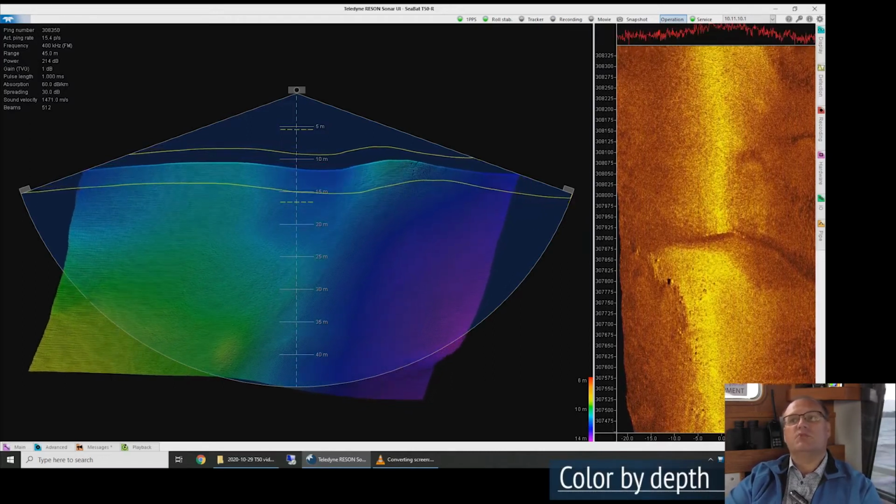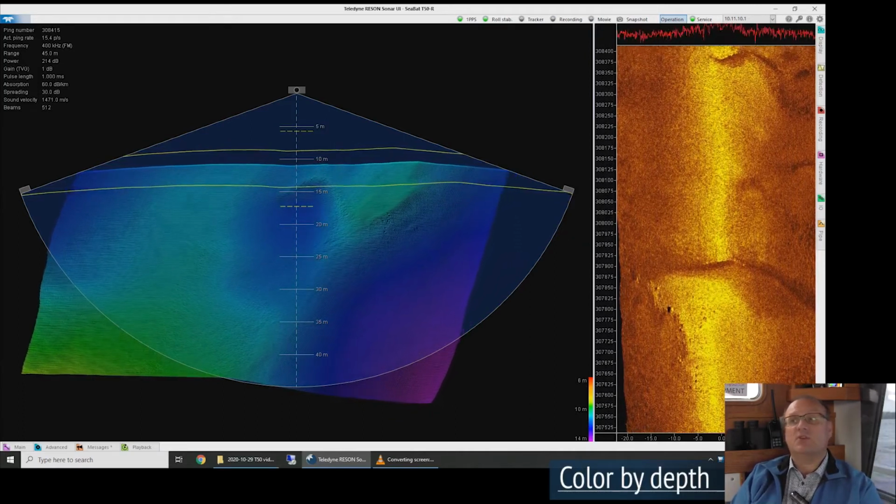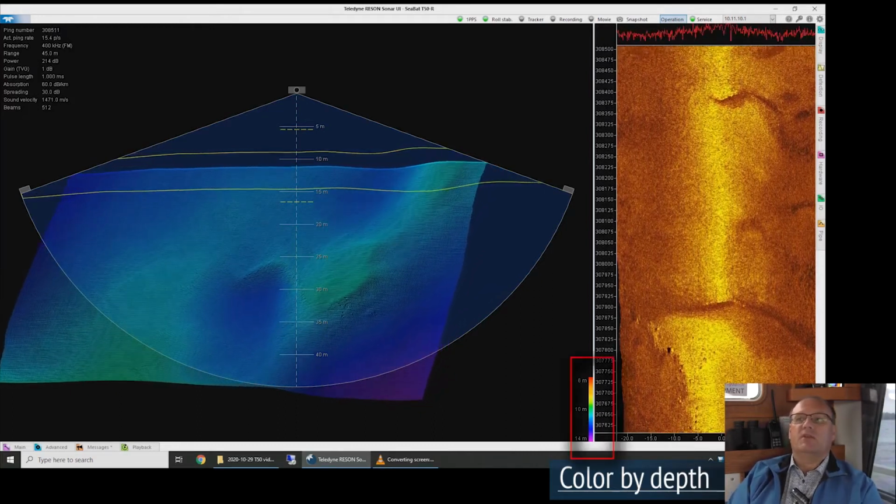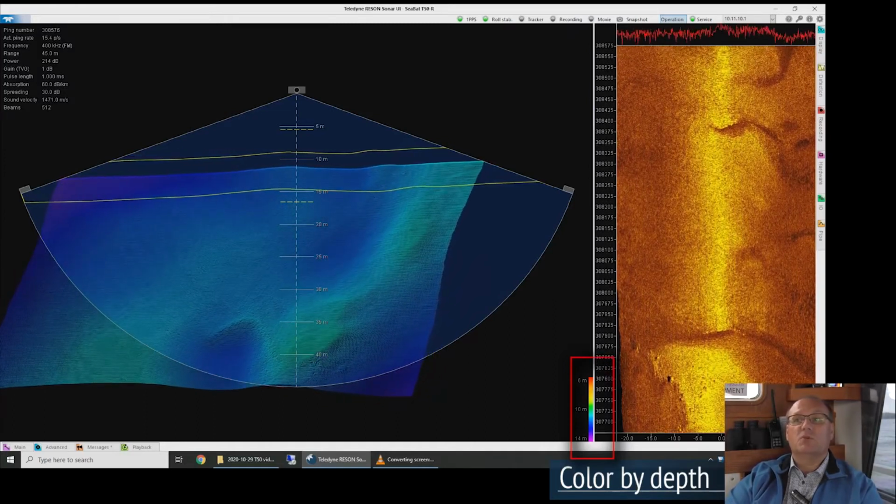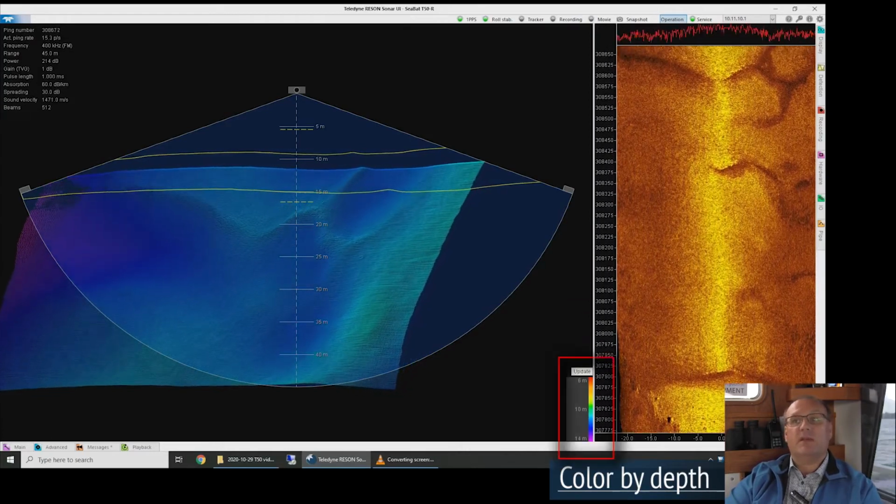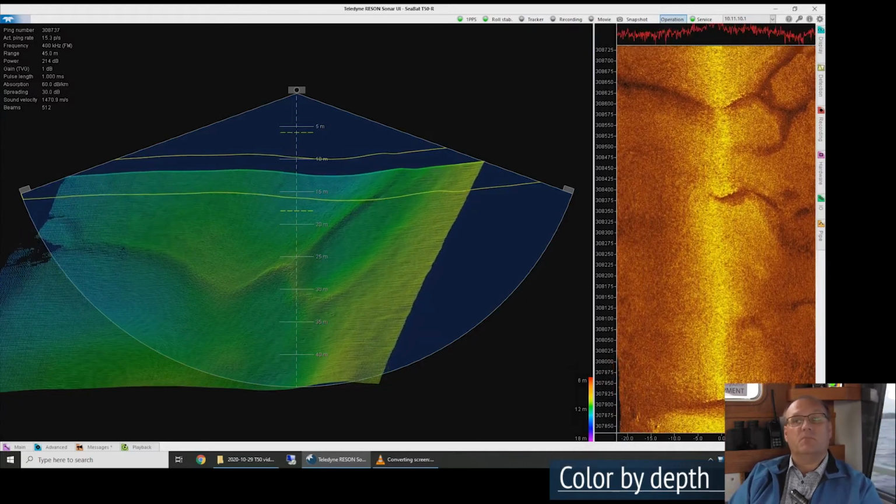It makes it super intuitive to see this is shallow, this is deep, here's a feature, here's a featureless seabed. Now the color scale can be easily updated, because you can see how we are now moving into bluish, everything is bluish, but if I click on the color scale down here, it will automatically adapt to the average depth of this area.